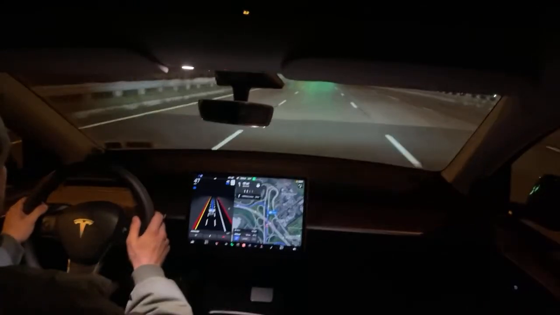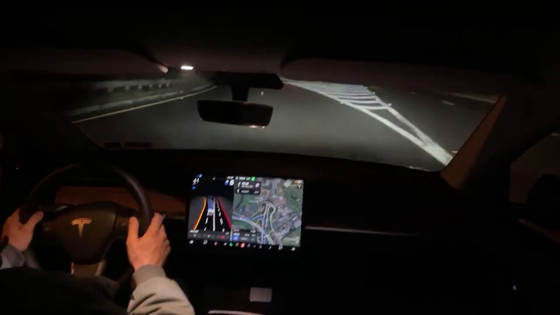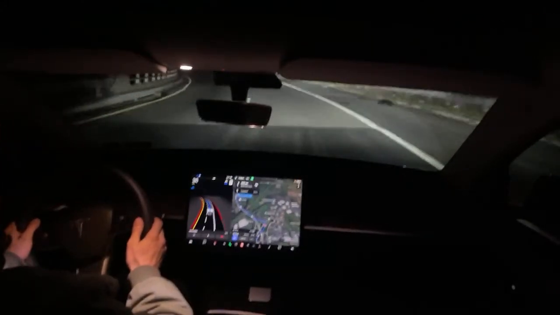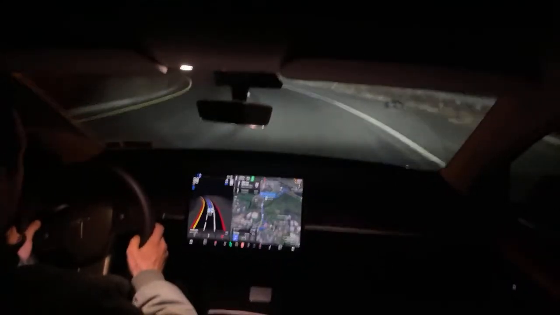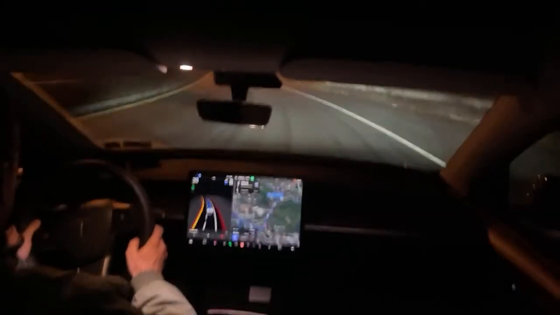All right, we're gonna go towards New York to the left. Speed limit just changed from 50 to 40. All right, you guys see how it's taking this turn?